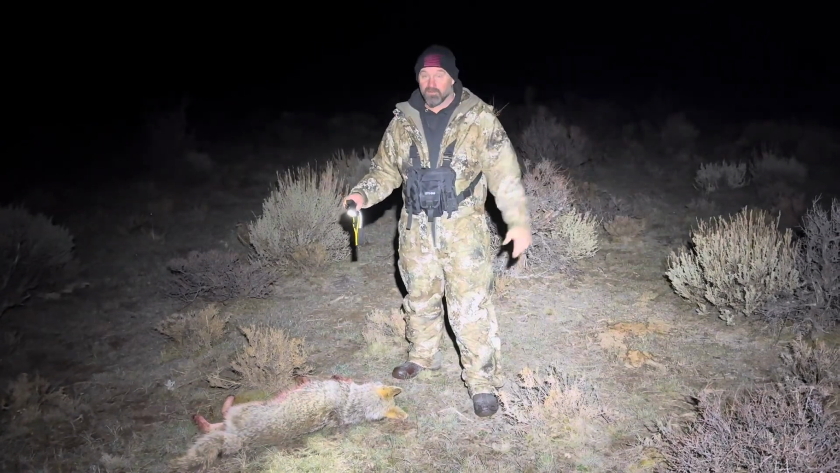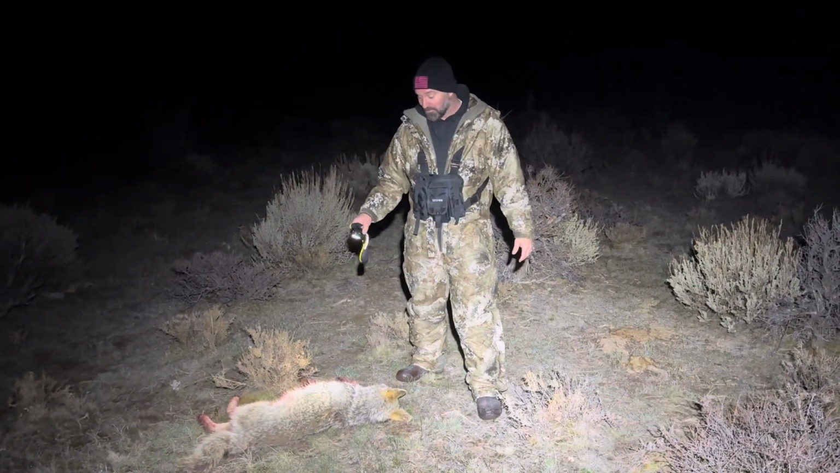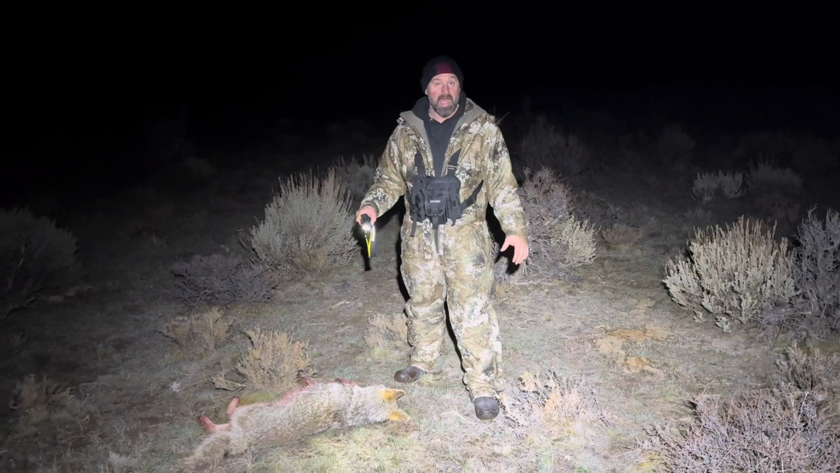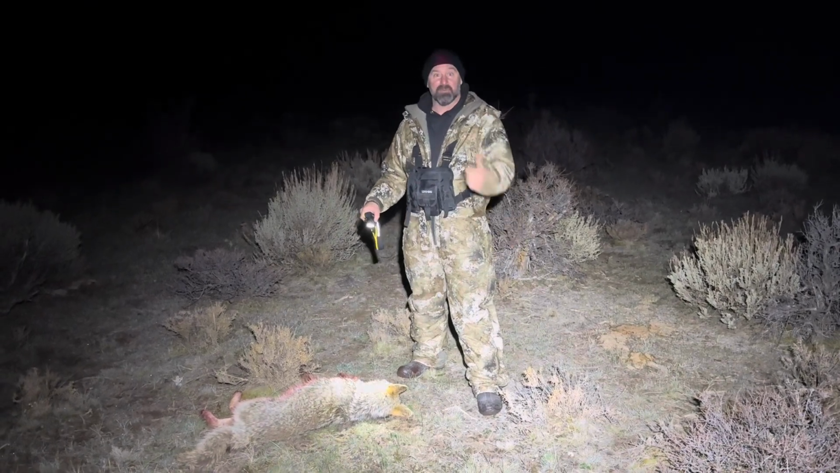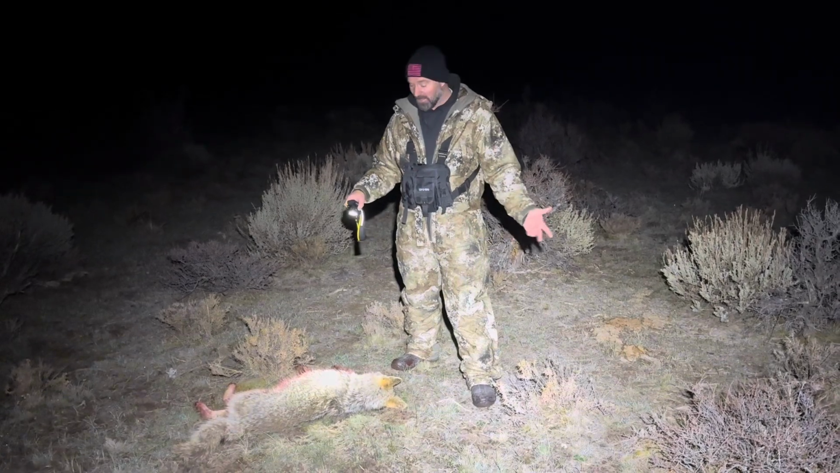Yeah, there was probably 40 coyotes howling around us. That's what it seemed like. It was crazy. Close too. Yeah. We had this one actually come in nice. I think we're gonna have some good footage of this one. It happened really quick. Matt was actually on another one. I didn't even think he saw this one, so he came out so nice.